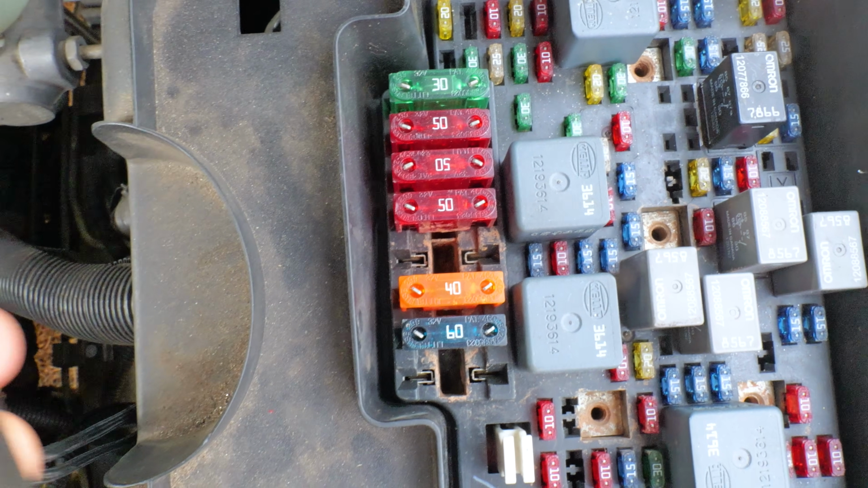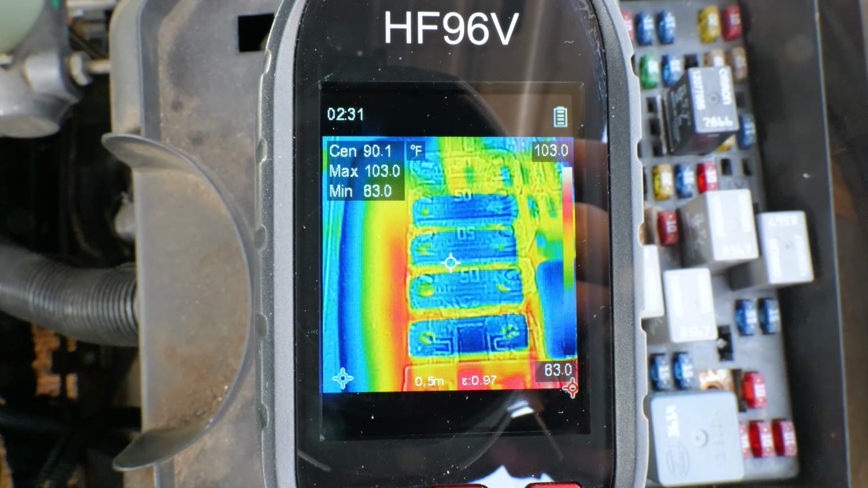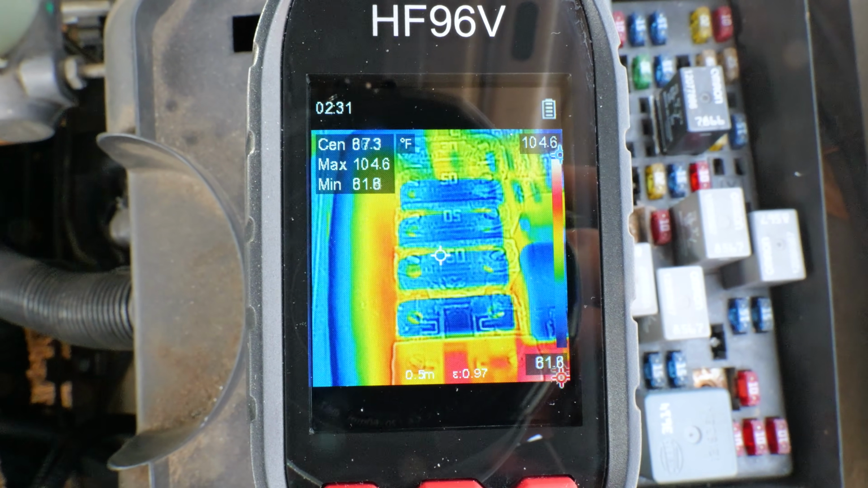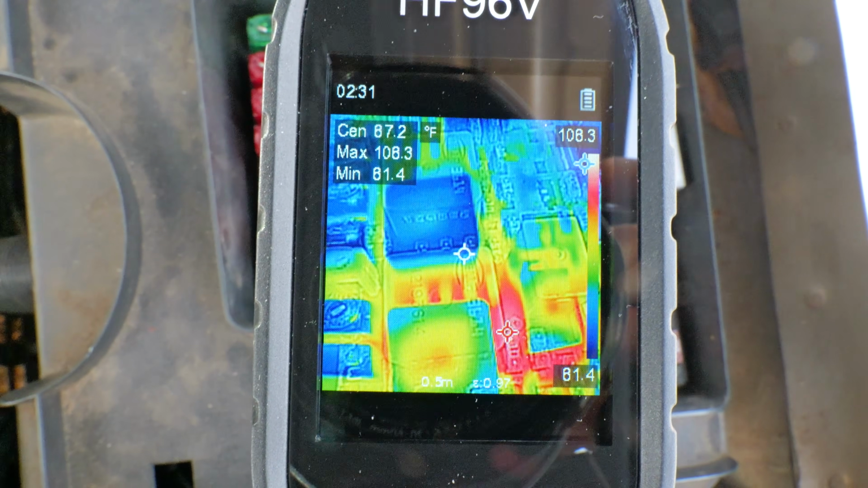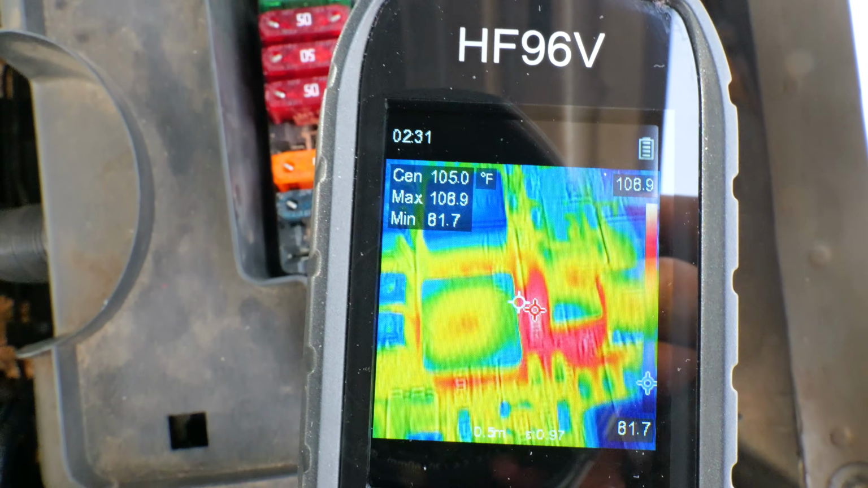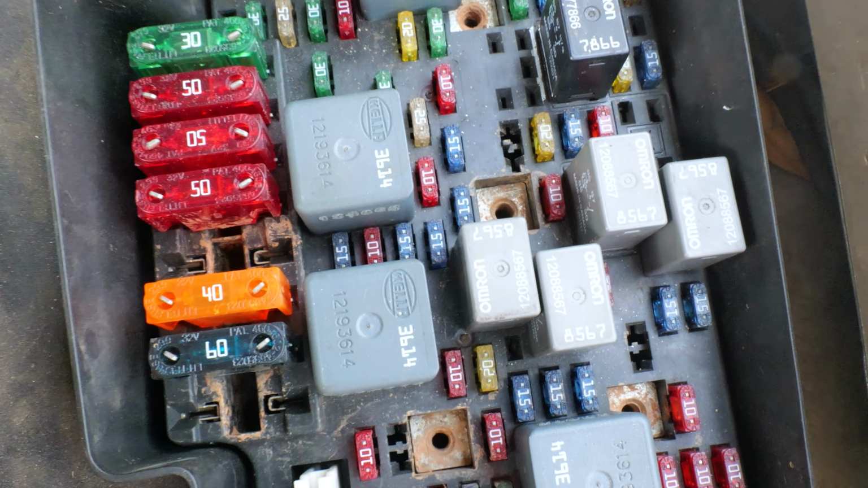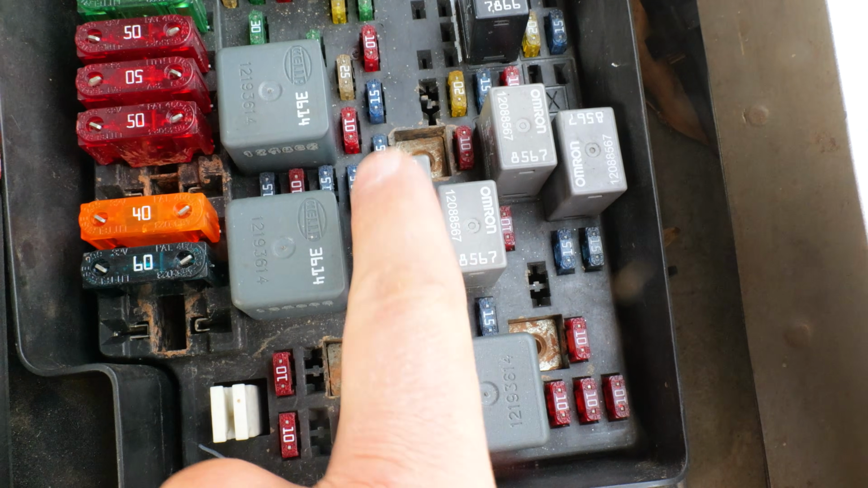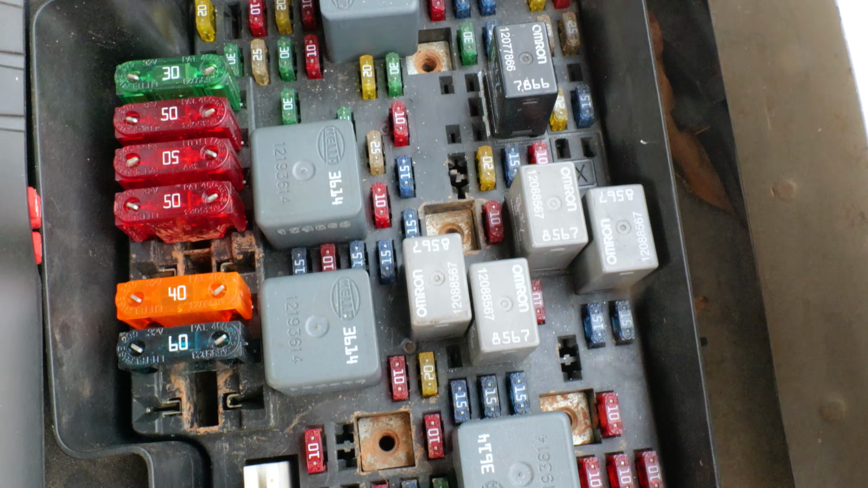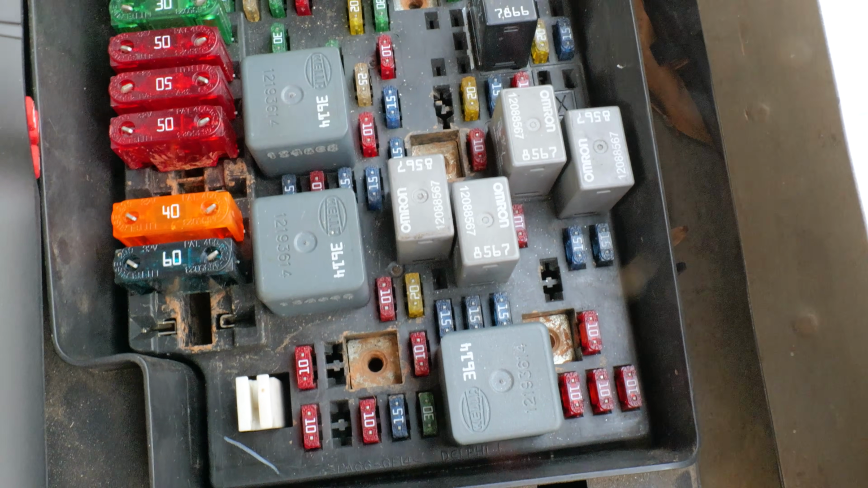So we got these fuses right here. If we put the thermal right on top of it, look at that. You can see those fuses are different temperature. The color change will tell you the temperature right there. So I like to think if we got parasitic draw, it's probably gonna be a relay, one of the smaller ones that's not shutting off overnight for whatever reason. Maybe it's old and sticking.